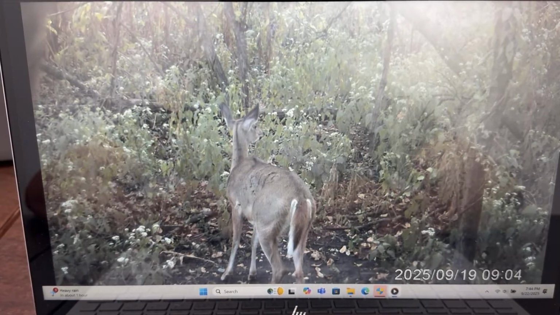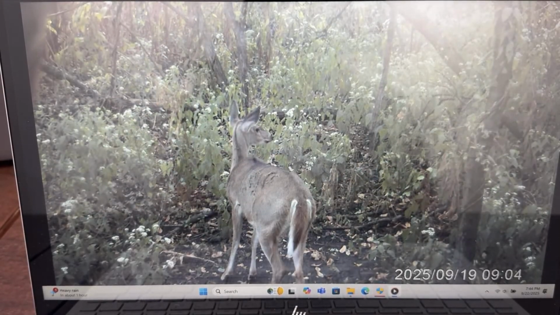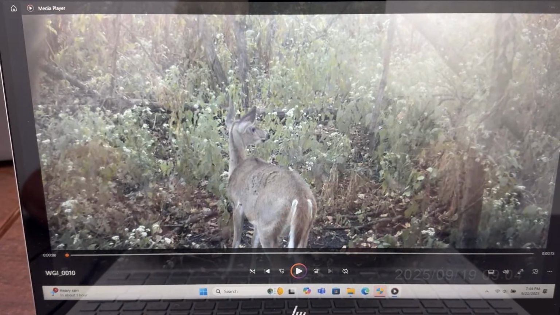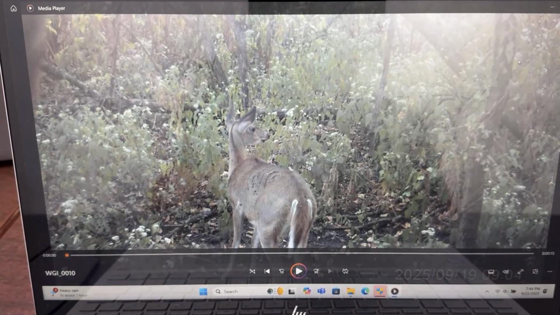Here's another trail cam video. Yeah, this is a good one, but I mean, my other cameras are good too. But that's only a 15-second video. I might have to up it to 30 seconds. Now it's not a solar powered camera or anything. It's just battery operated. It uses 8 AAs.